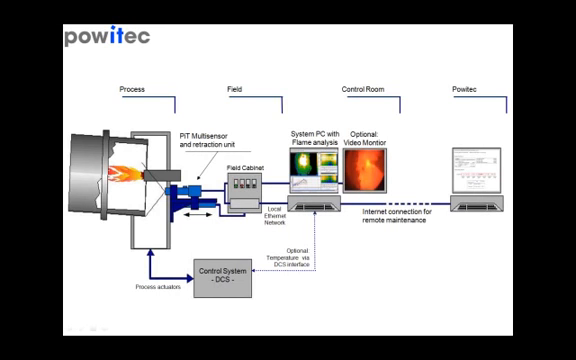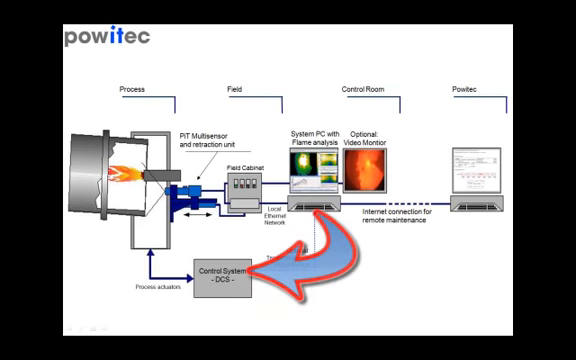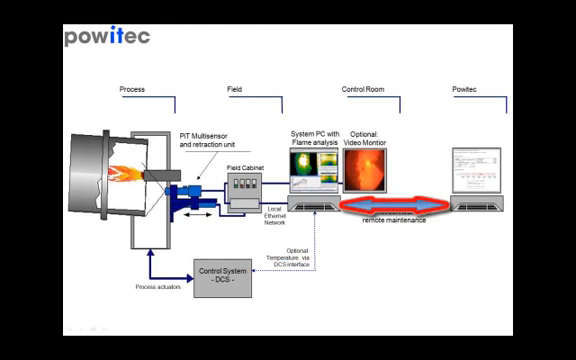The PIT indicator comes as well with a system computer and a sophisticated software. Process control data can be displayed within the software with a process connection. Temperature measurements and threshold values can be written to the PCS. An internet connection allows for direct service of Powitec specialists via remote control. But let me show you some of the capabilities of this product in more detail.